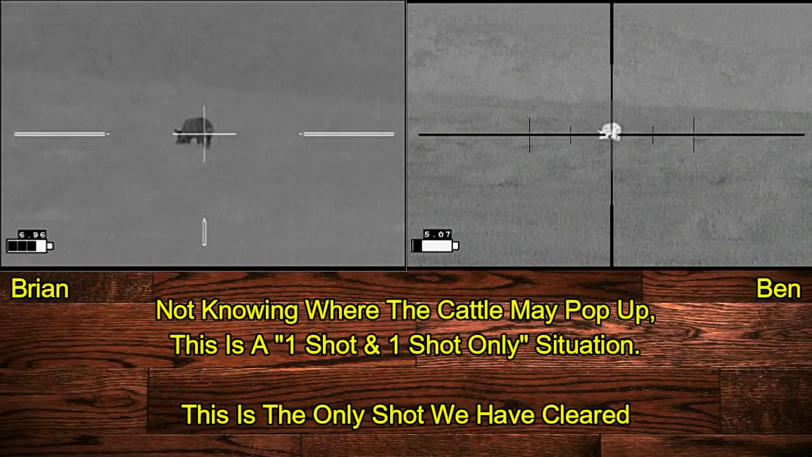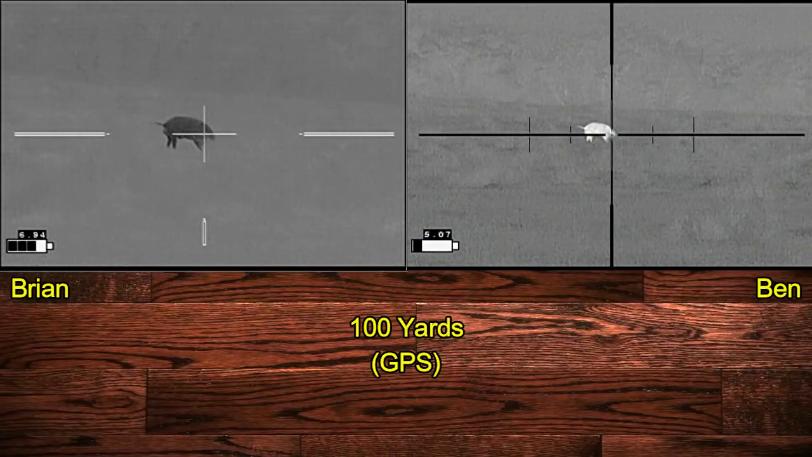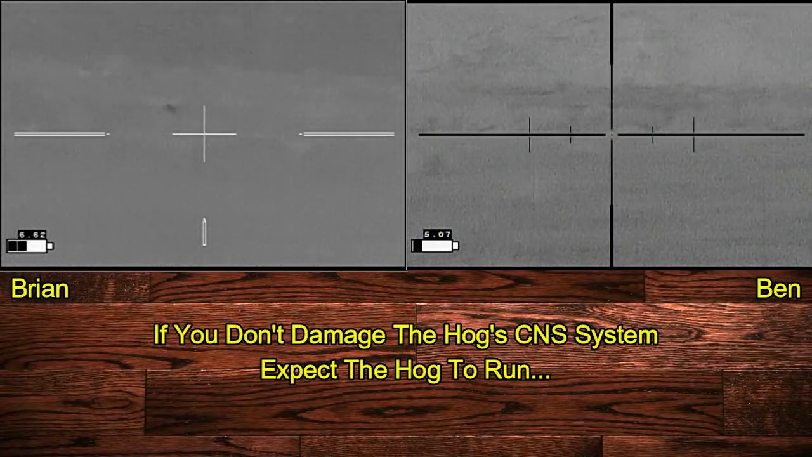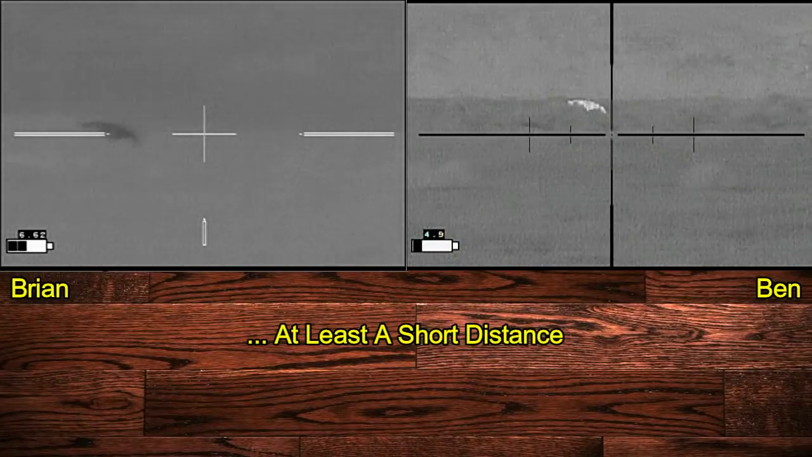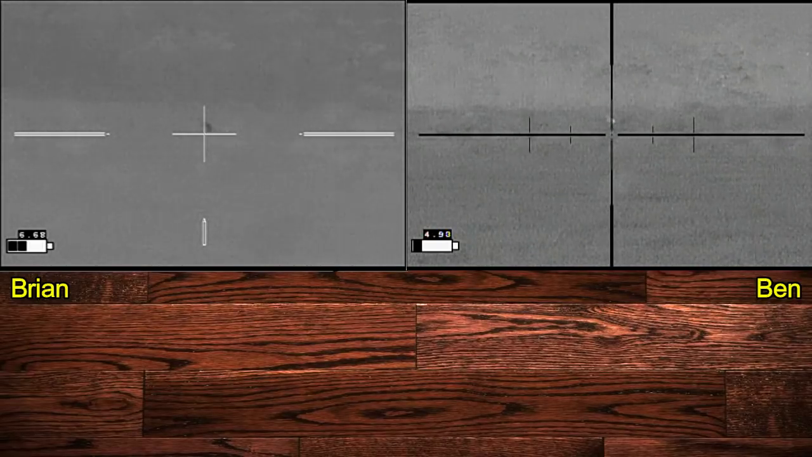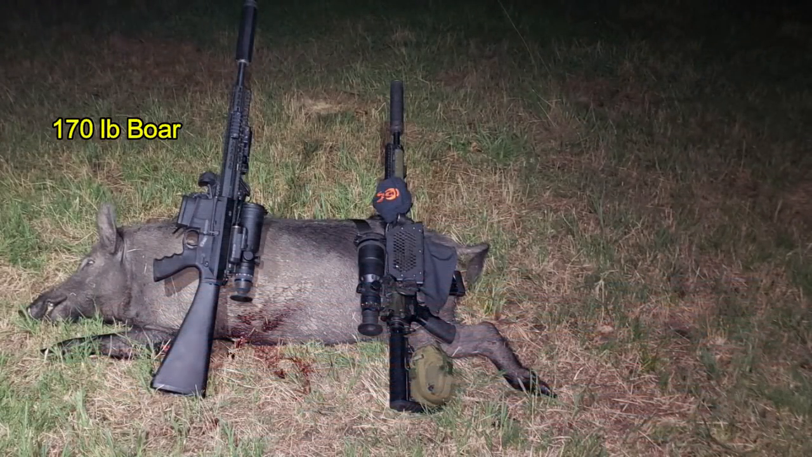Nope. Ready? Ready. 3, 2, 1. Go. It's on top of the hill, so let him. There we are. Safe. Okay. And this was a 170-pound boar.